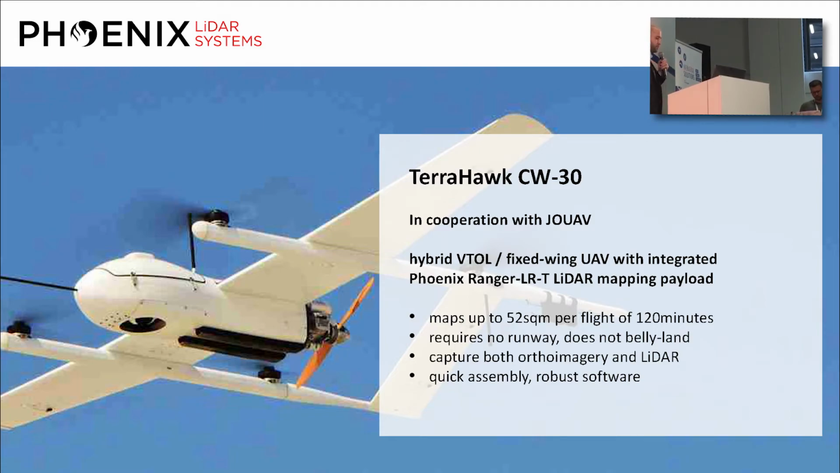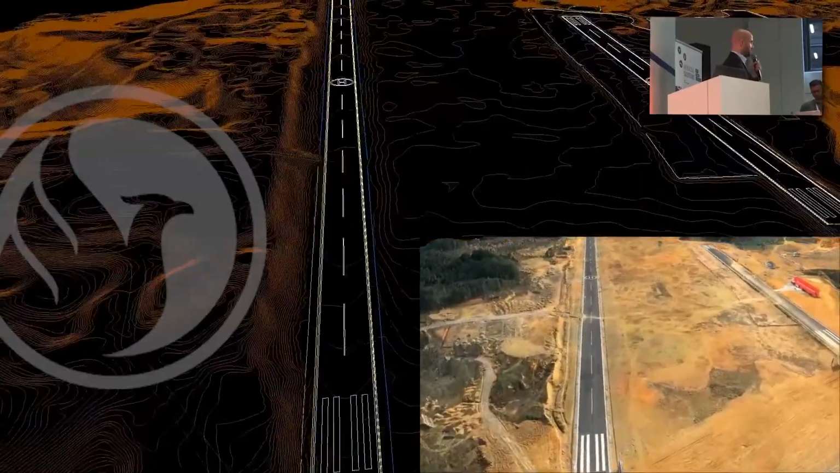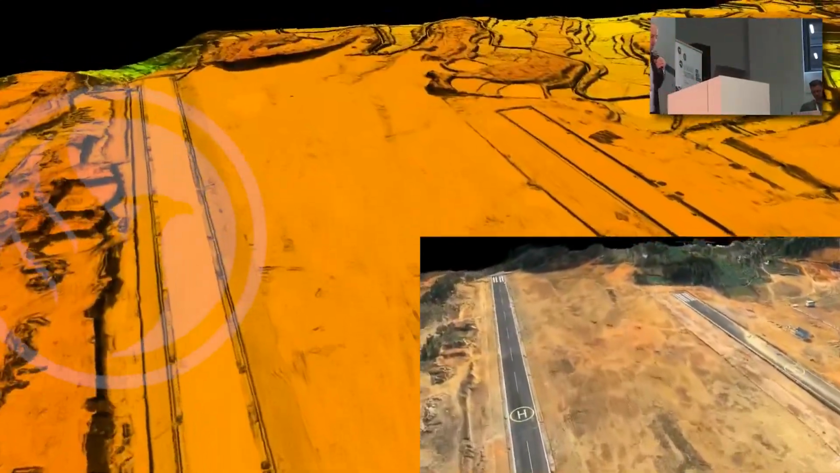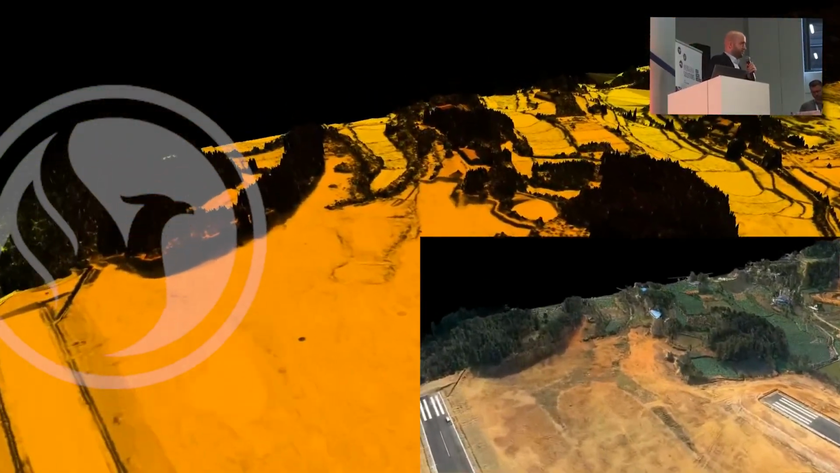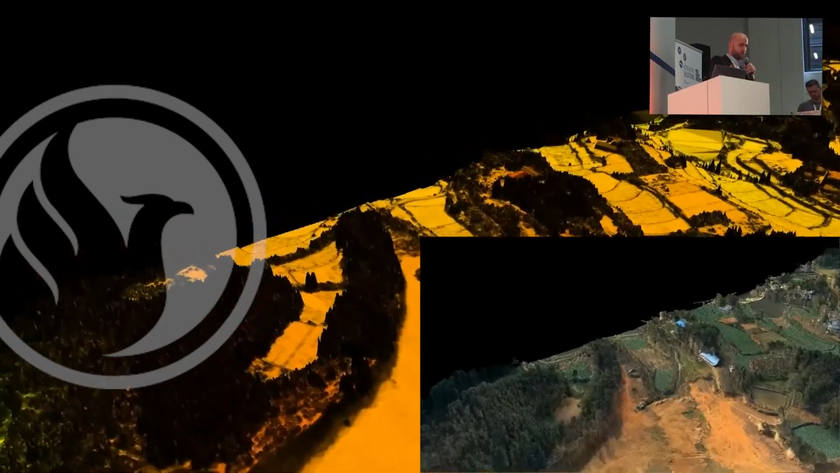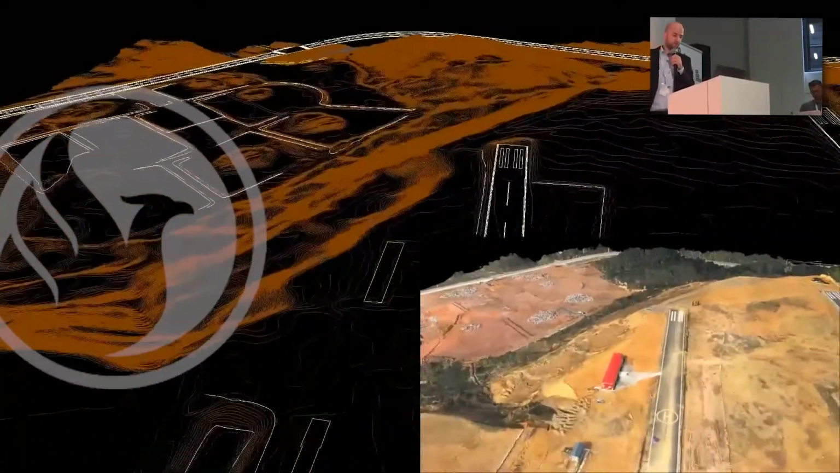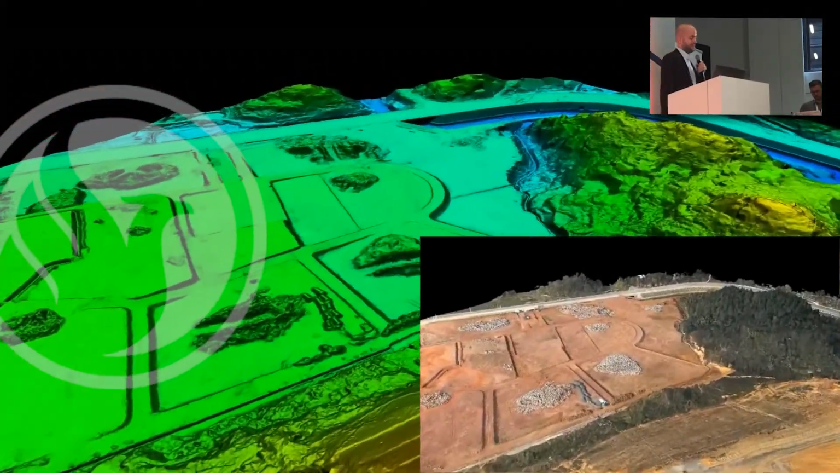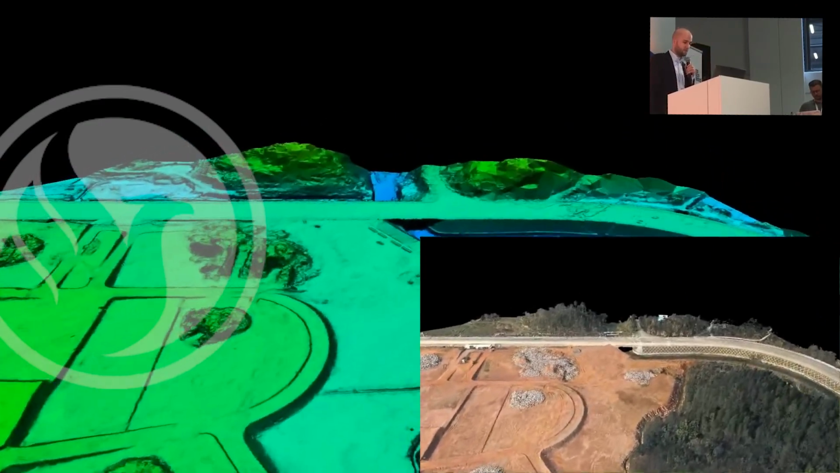It is also capable of capturing both ortho imagery and LiDAR at the same time, just because it can carry that kind of payload. And most importantly, it is user-friendly. We are cooperating with Joe UAV, who are just next to our booth, and they are producing those in numbers. And we have seen this vehicle start and land, and start and land many, many times, and are quite confident in its performance.